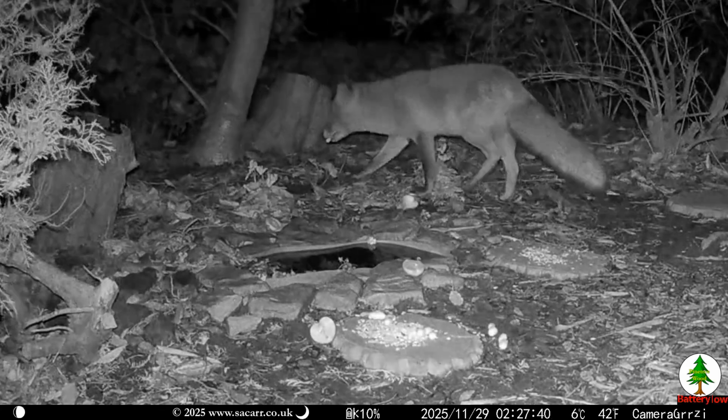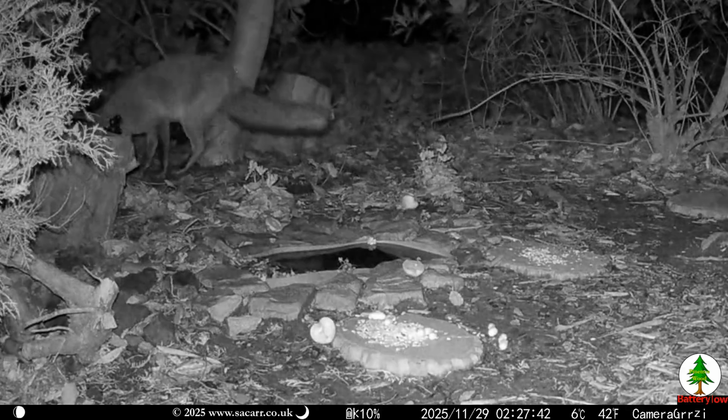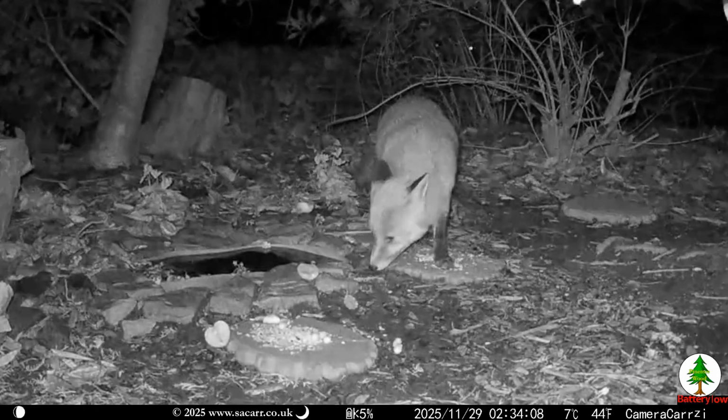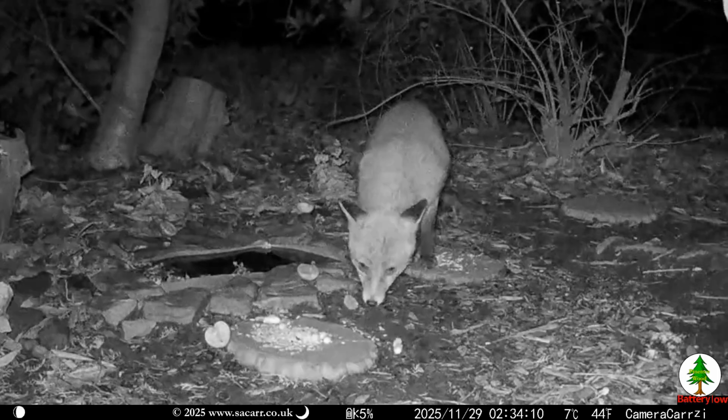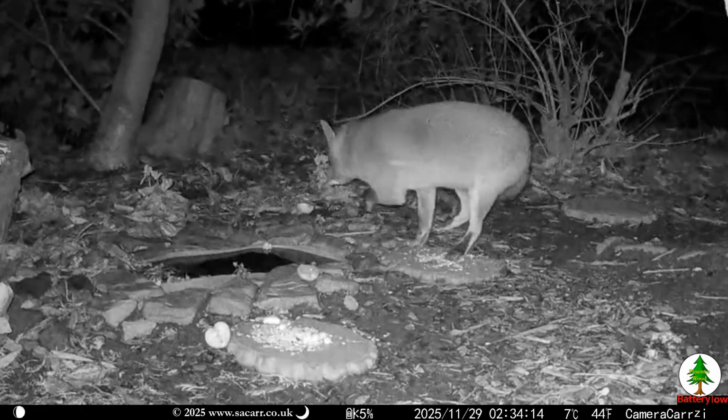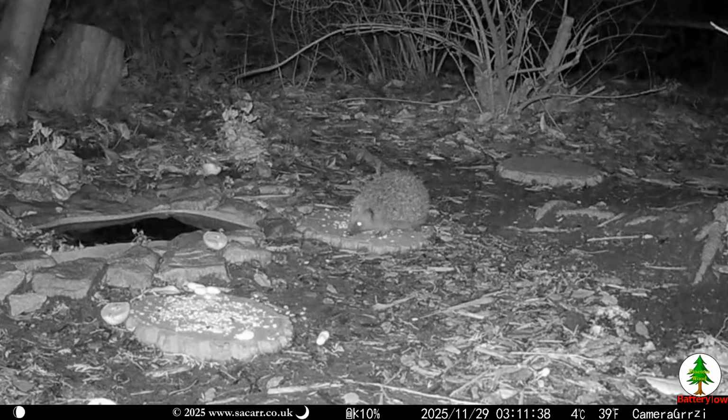This time it wasn't the birdseed he was after, and it wasn't the apples either. It was the peanuts. I find it odd that other than the seed, the fox will usually pick up the food and carry it to the back of the wood to eat. Perhaps sitting on the leaves is more comfy.